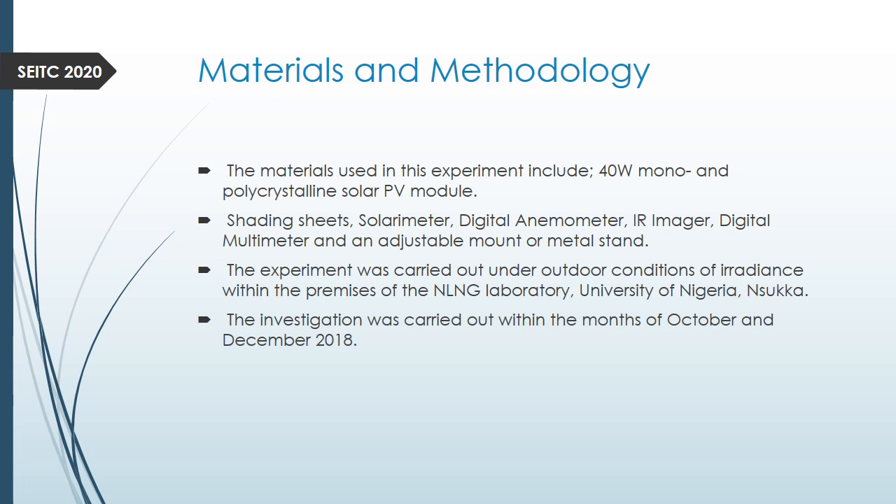We have the solarimeter for measuring the solar irradiance. We have the digital anemometer to measure wind speed around the area. We have the IR imager, which was used for capturing the thermograph or the infrared thermal images. We also have the digital multimeter that was used to measure the output current and output voltage of the PV models, with and without shading.